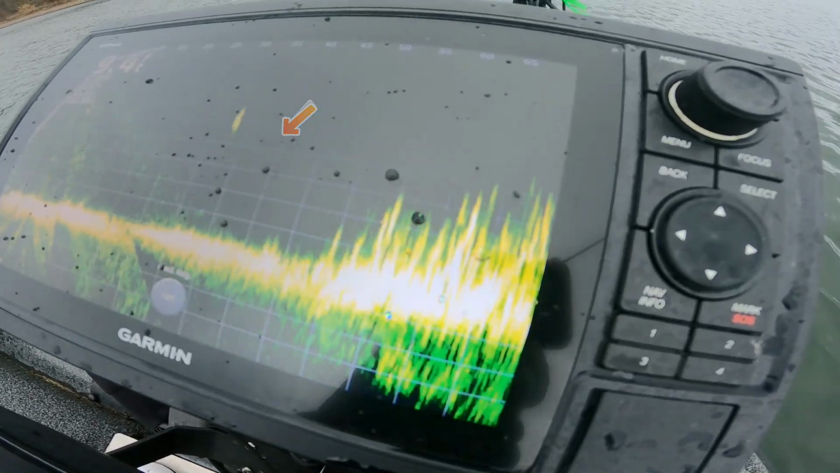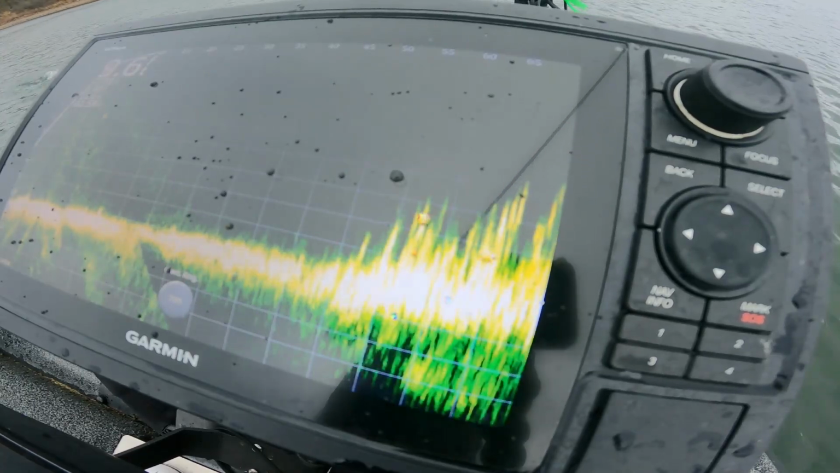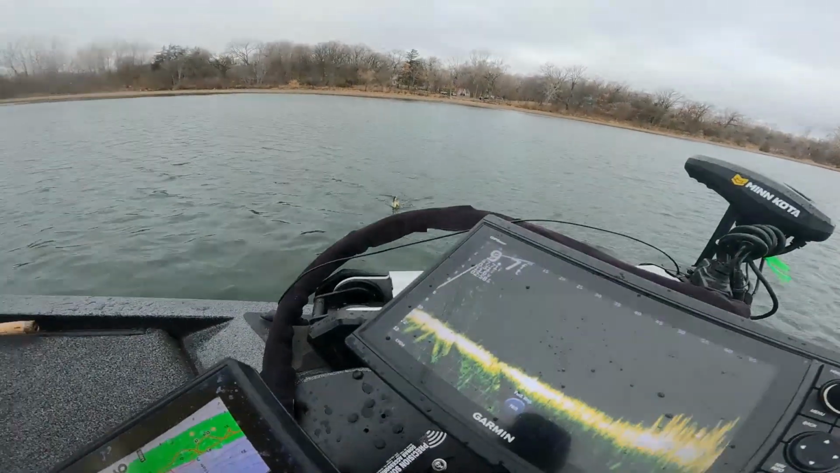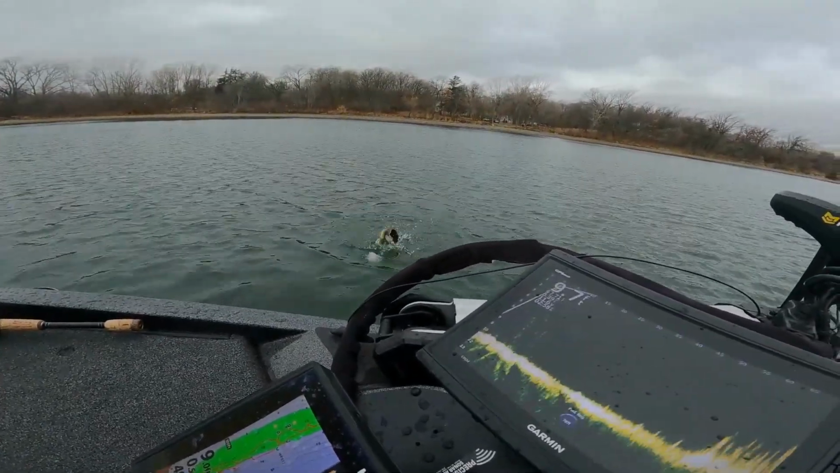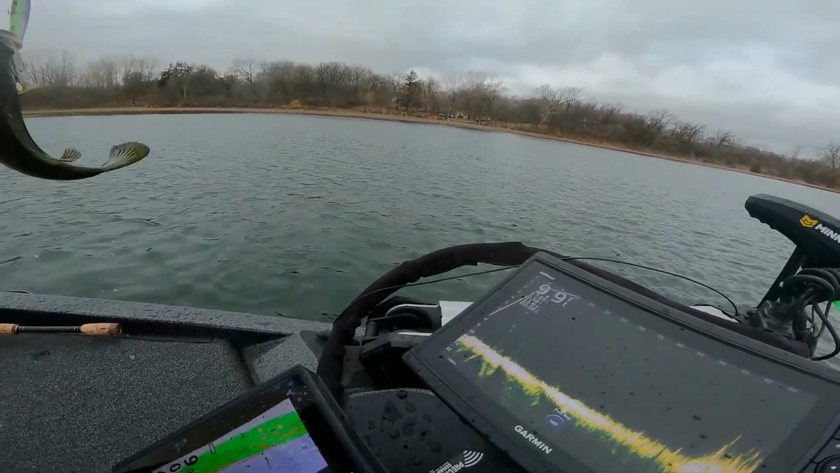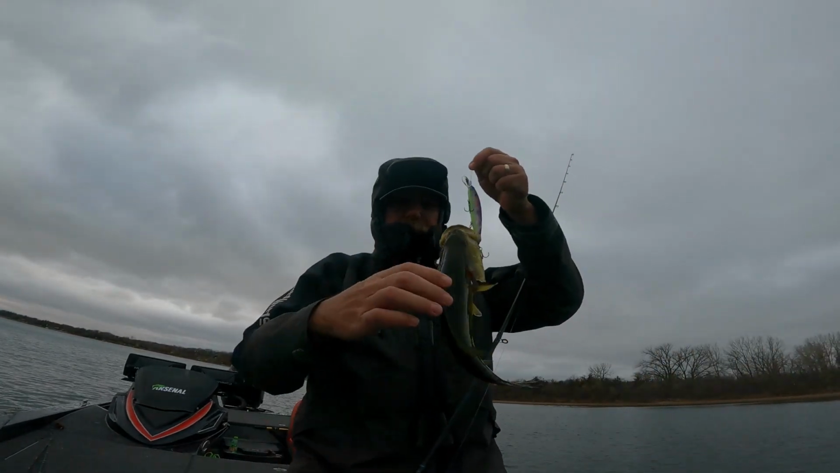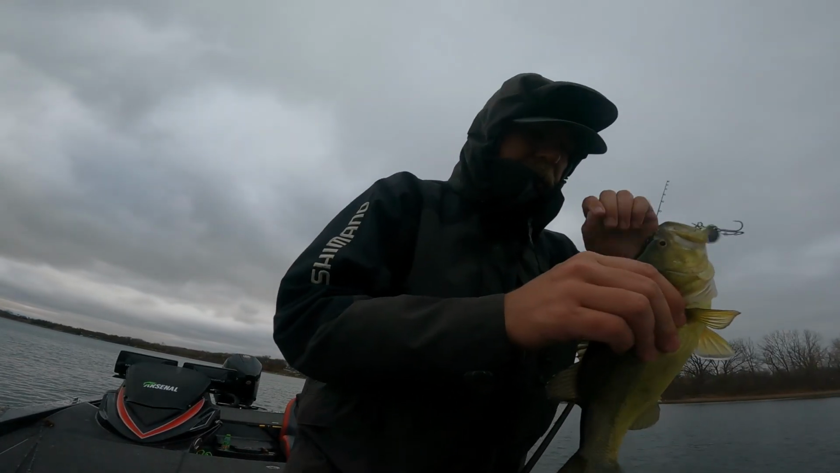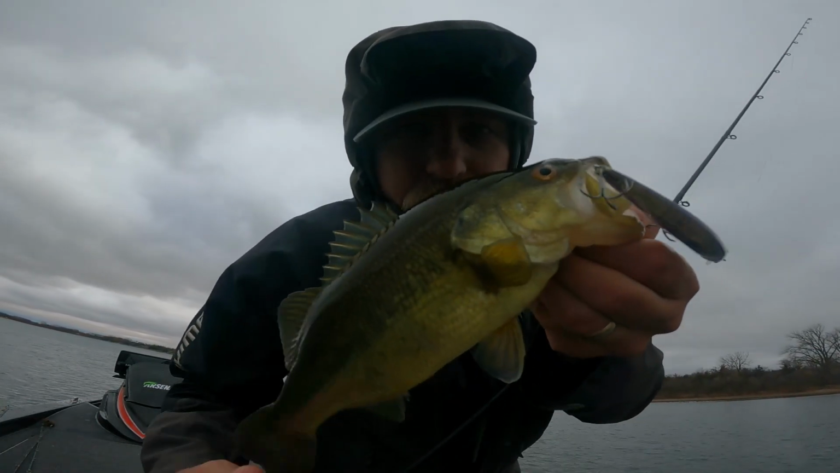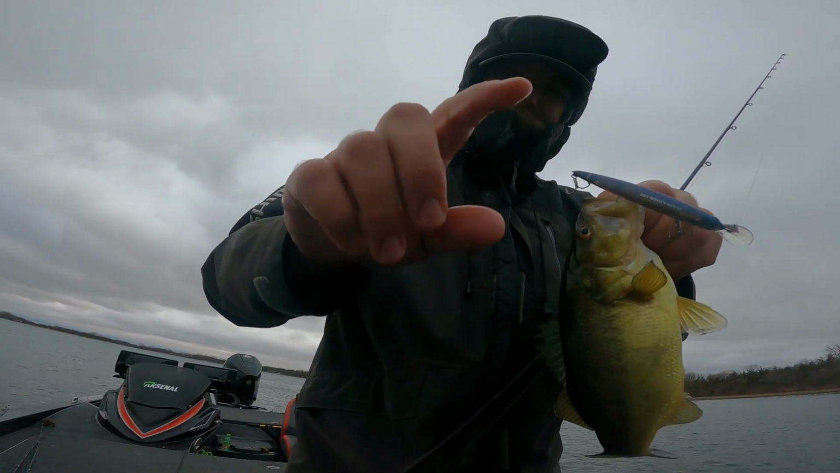Fish on. Got ourselves a little bass. Bass number 2. Jerkbaits, Livescope, cold fall water. Hold him real close, maybe he'll look real big. Still fun.